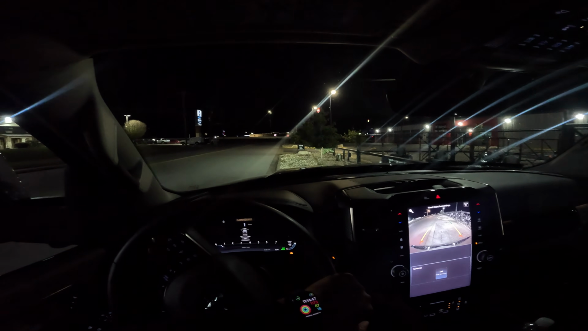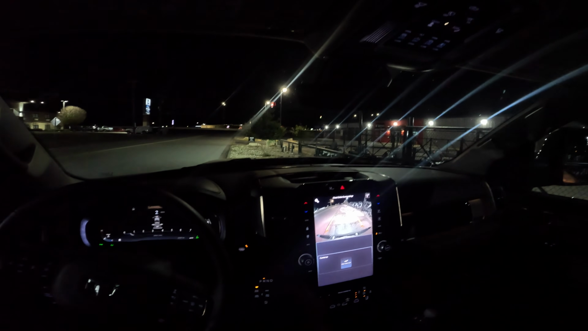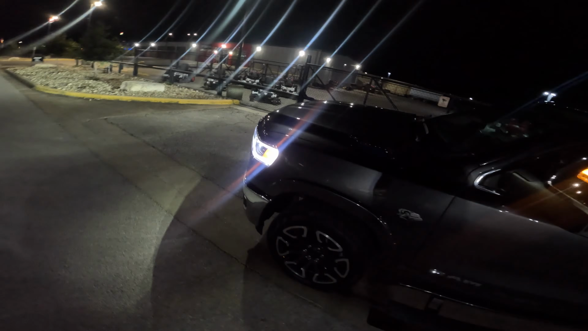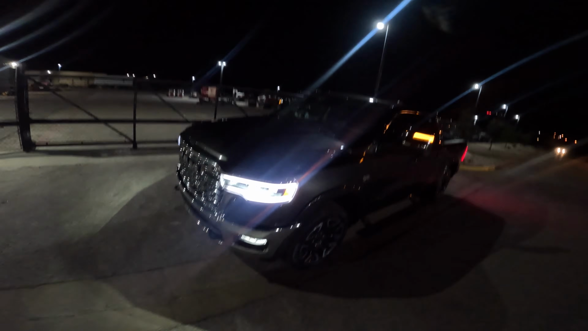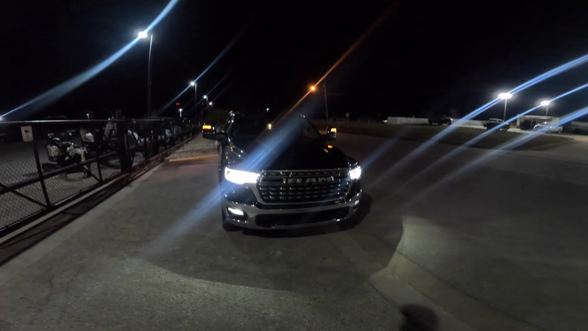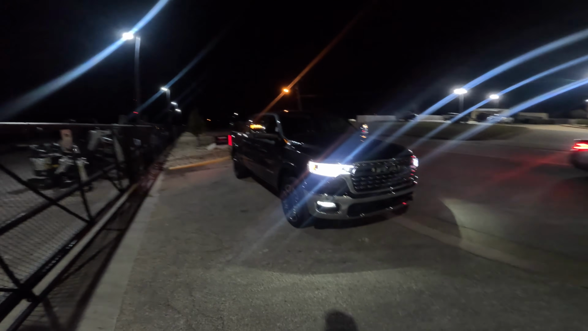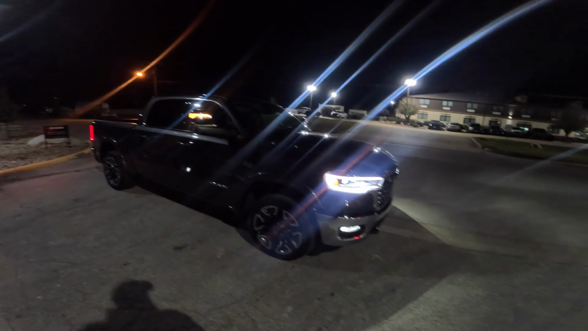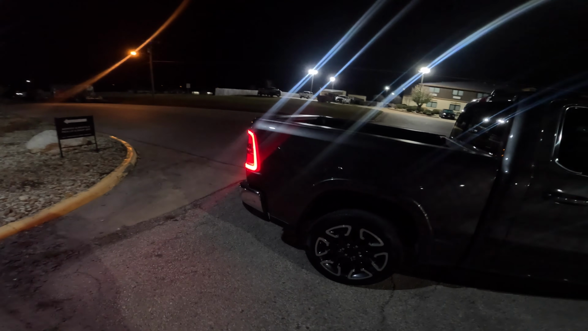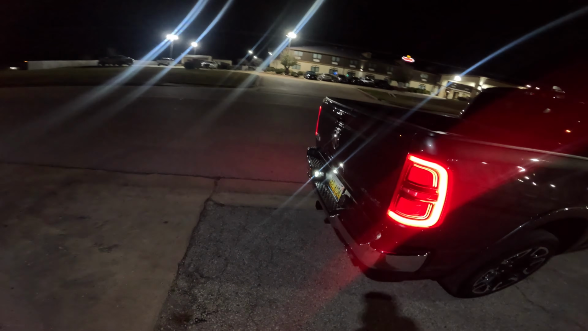Okay. Let me show y'all. Just get a quick. Oh, here we go. This truck is freaking sick, I will tell you that. Looks dang good, I will say. It's a good looking truck. Good looking truck. This thing sounds amazing. It really does.